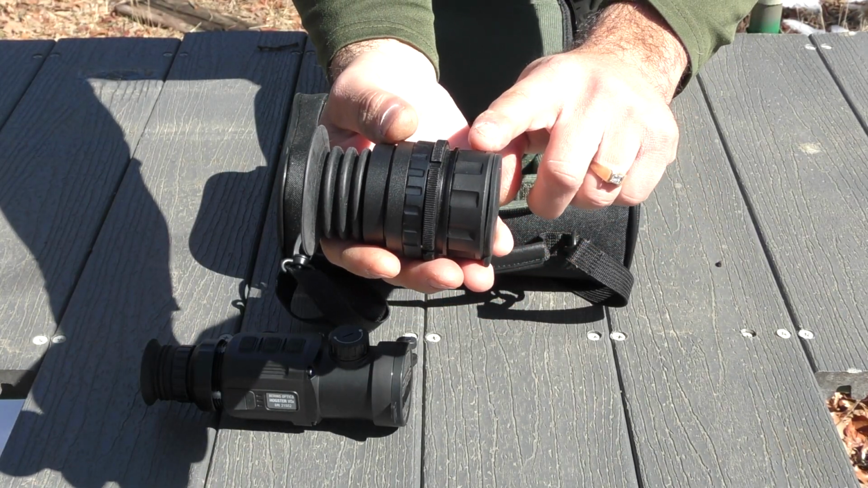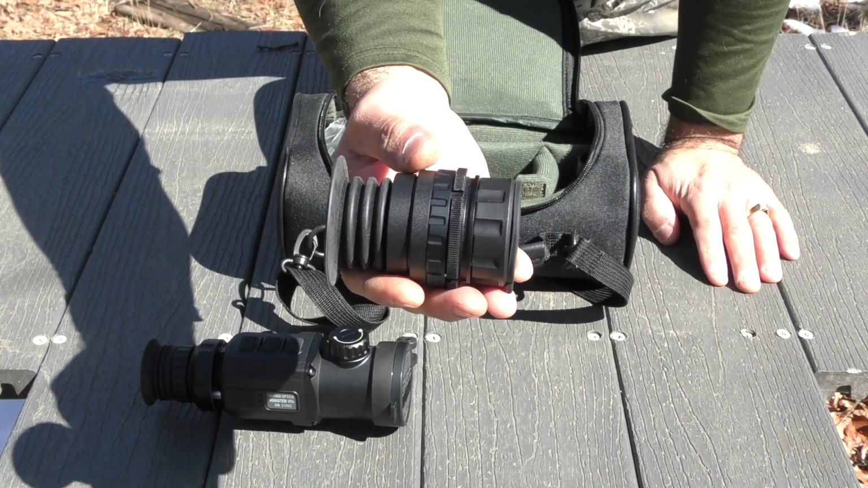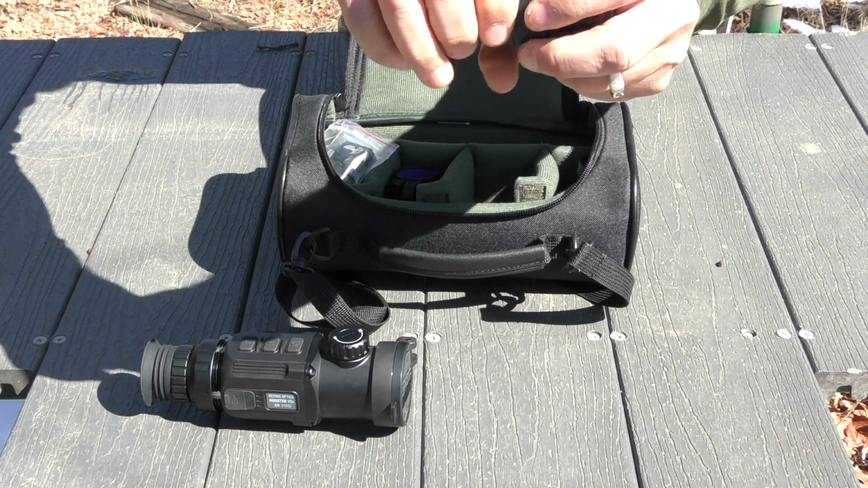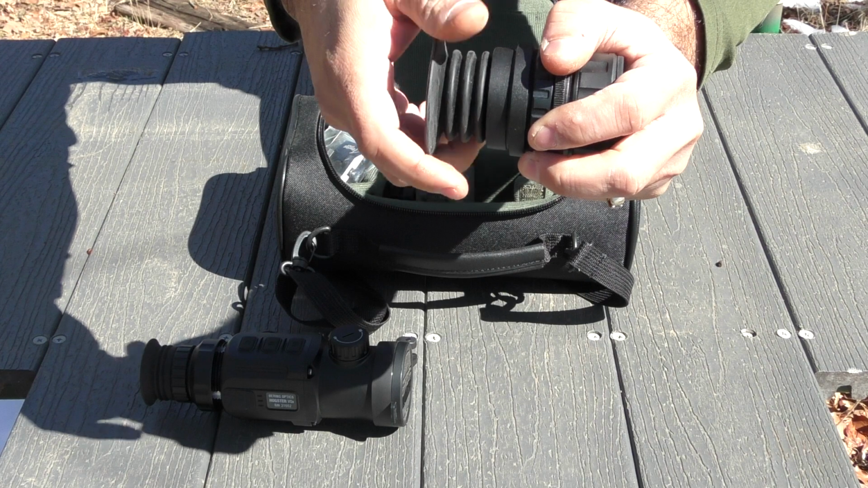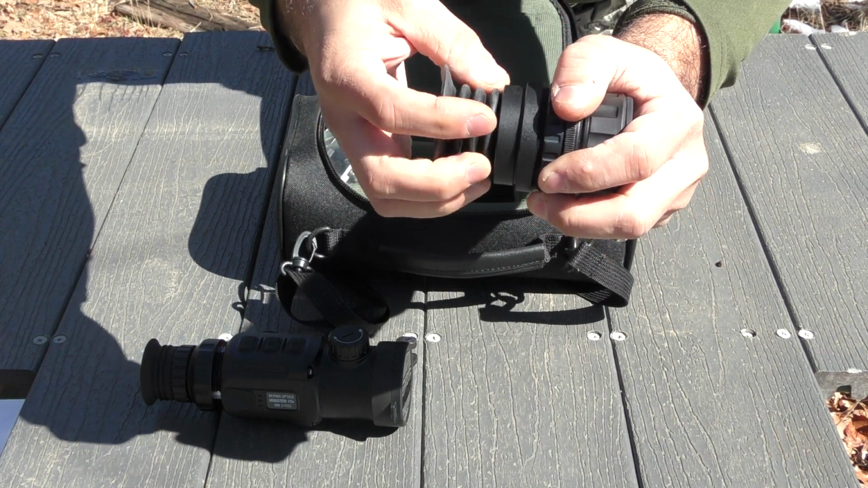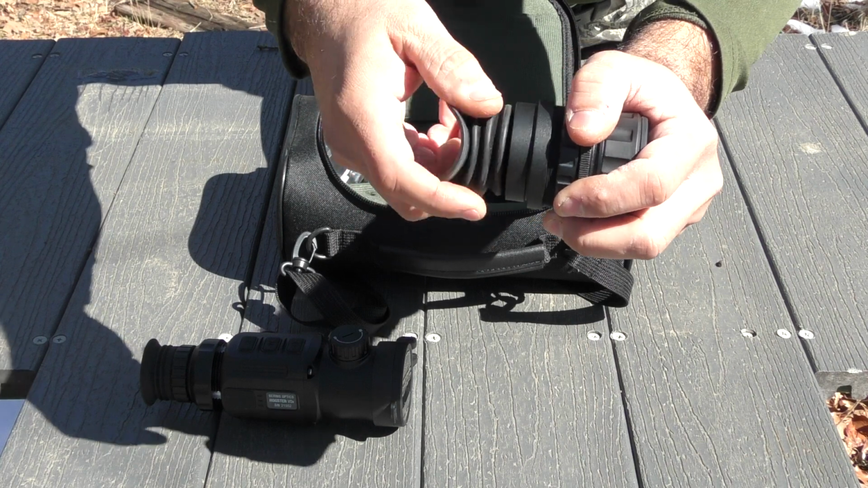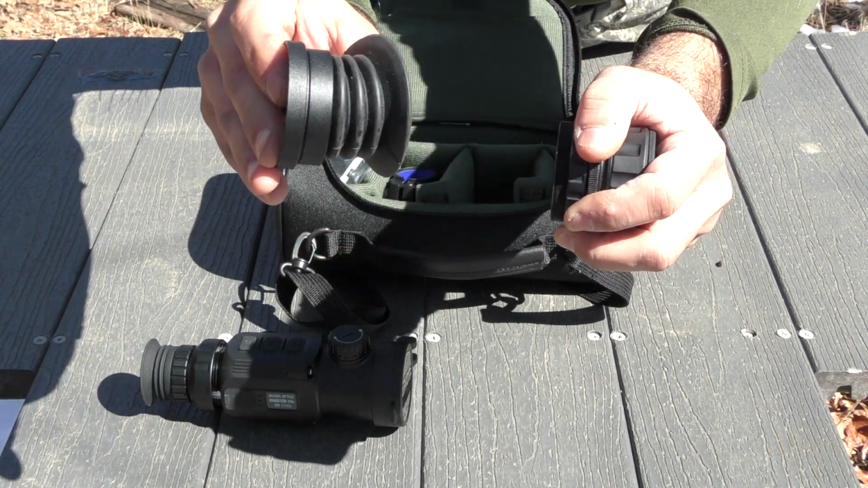Part of the kit that you would use to affix your clip-on attachments, right? So at the moment I have an optional light suppressor. I say optional because you'll have to ask your dealer if it's included with the kit you're buying or if you have to pay an accessory charge for it. There you go.